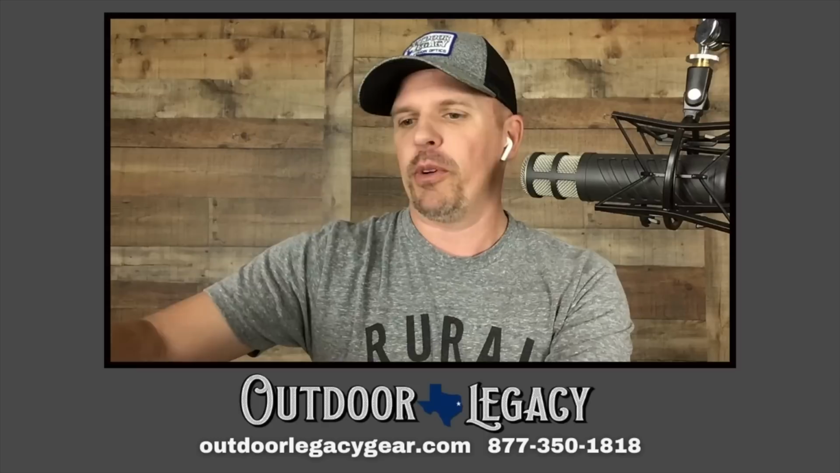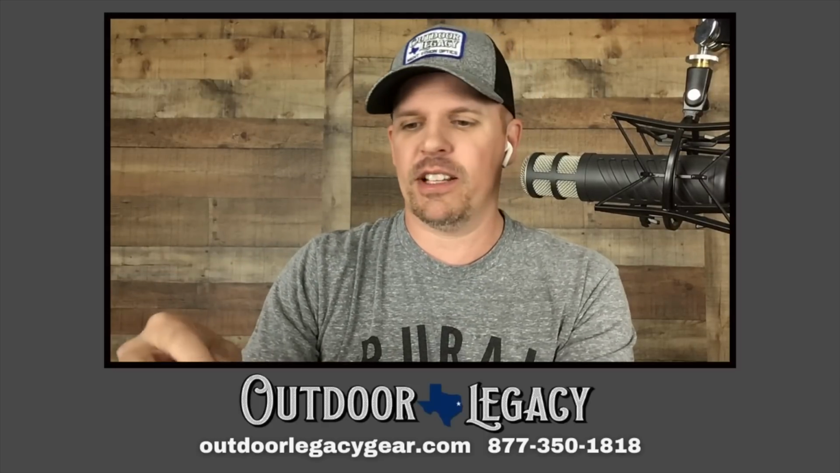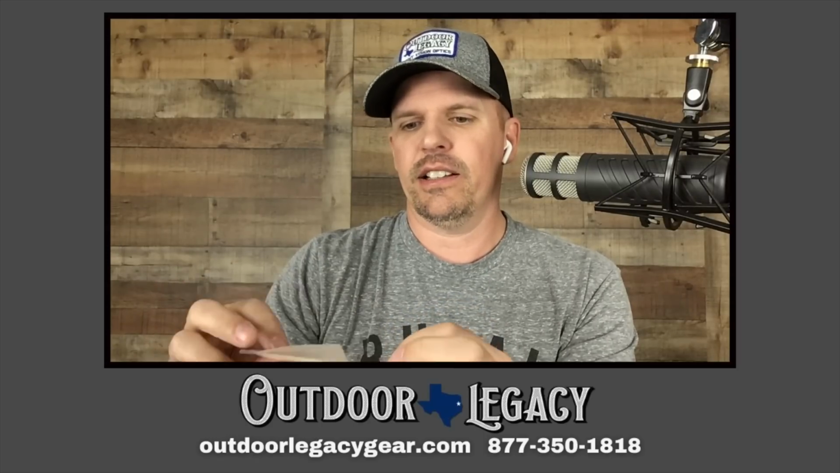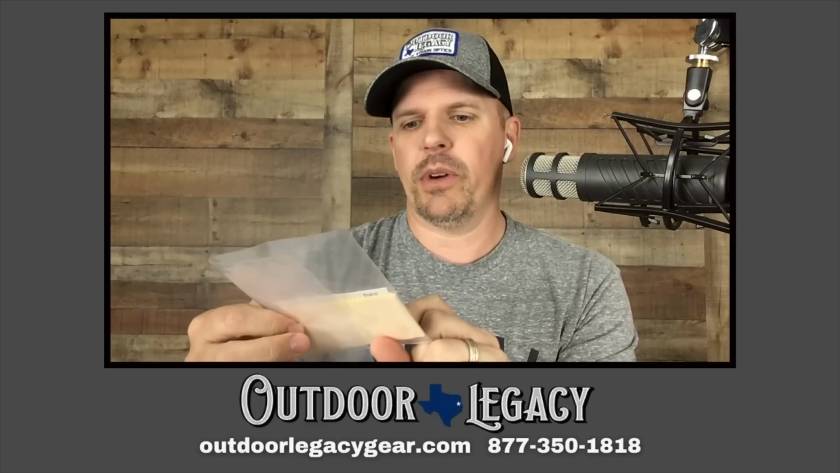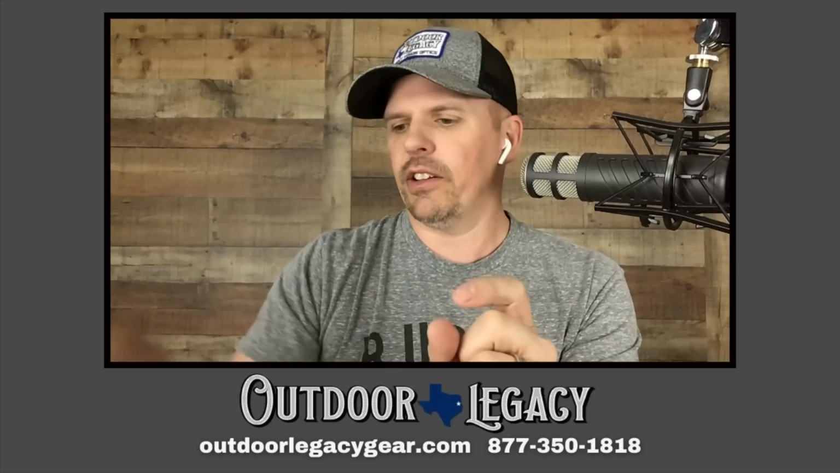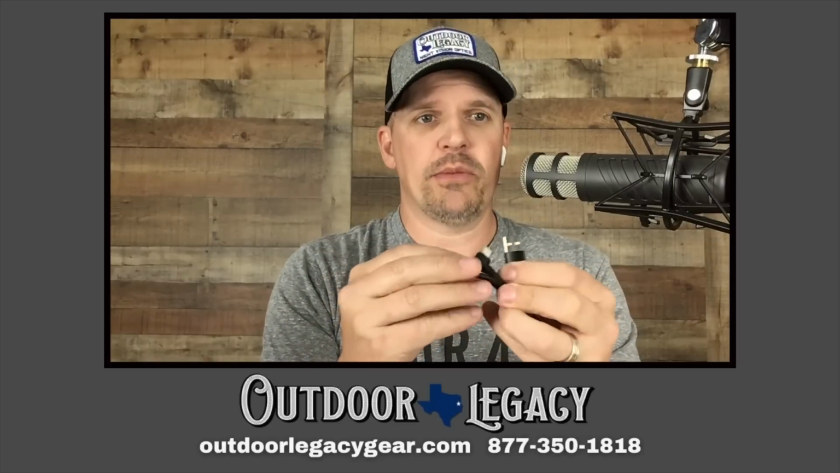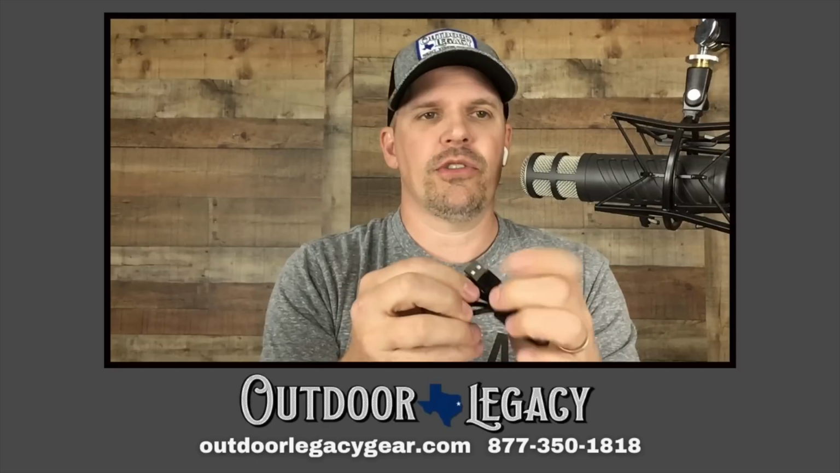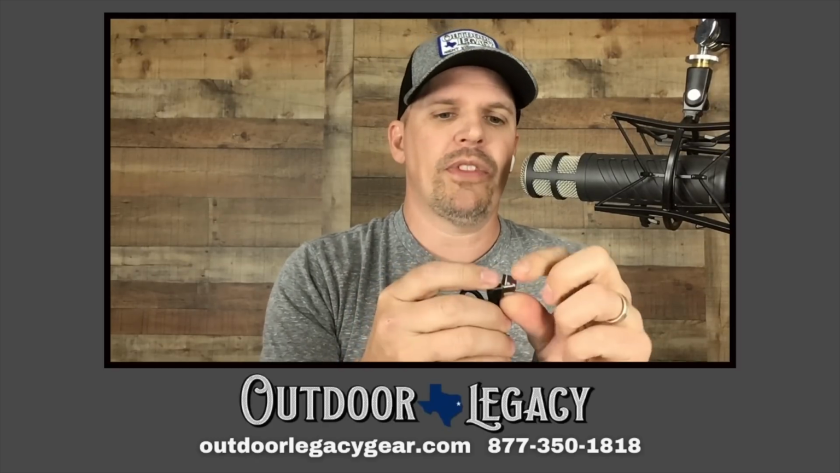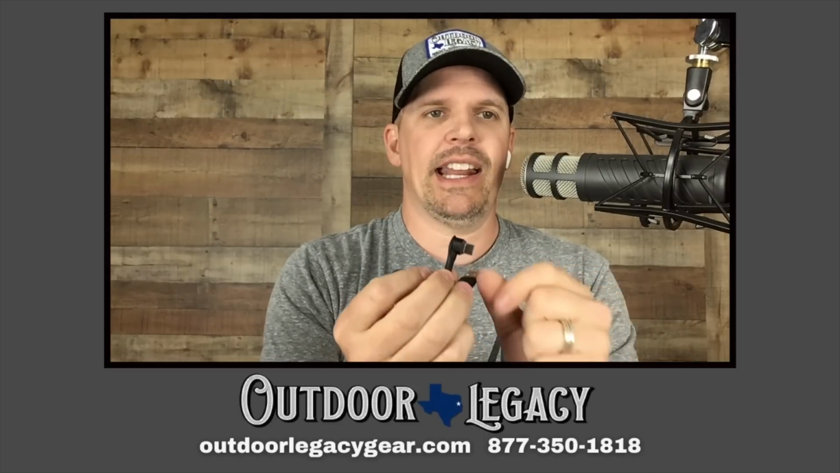It's very simple. There are 2 CR123A batteries that come in the box. I'm not going to show those. Then we've got a simple little warranty registration card if you want to register it. You've also got a little lens cleaner, and you have got a USB battery connector. You can run this scope off of an external USB battery pack. One thing that a lot of people don't know when they first see this is a magnetic connector.